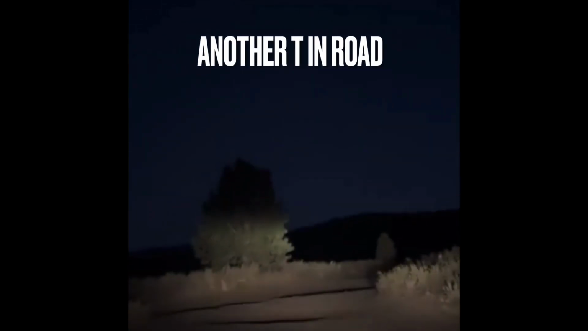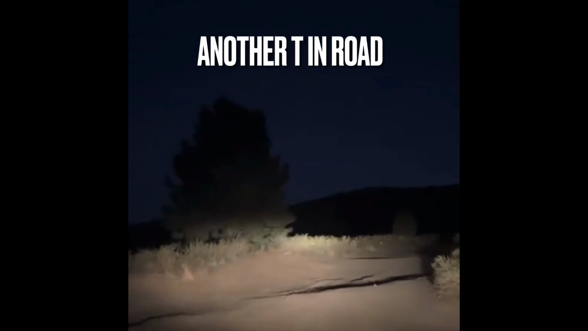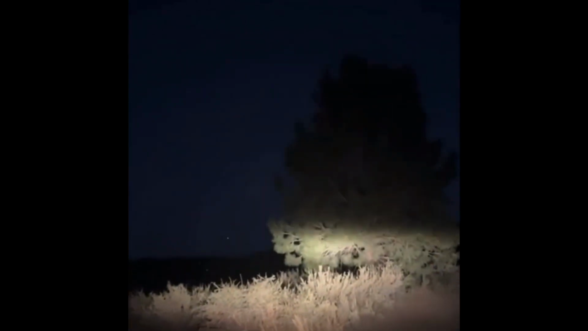So here we're gonna come to another T in the road. So to the right, you'll see that tree in front of us. To the right is another way to get down to the water, and that actually will swing around to the other side of the campground area where I saw that water in the distance. That was more shallow. There is some deeper water over there, but most likely she turned this way. So she went left here. Okay. There is to the left of me on the ground.